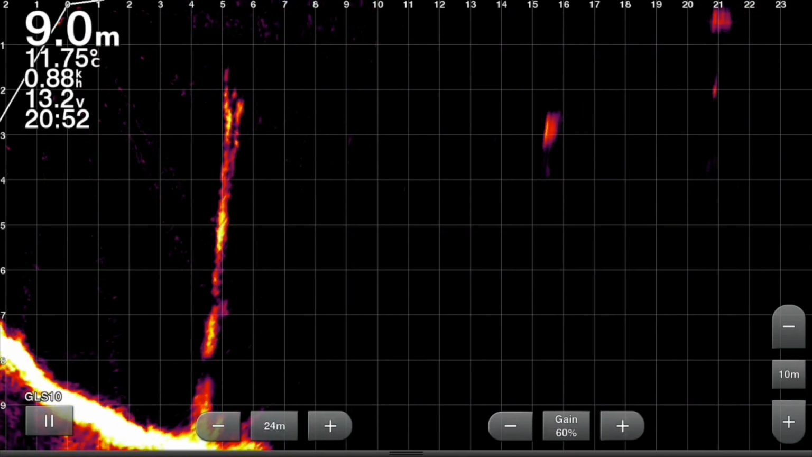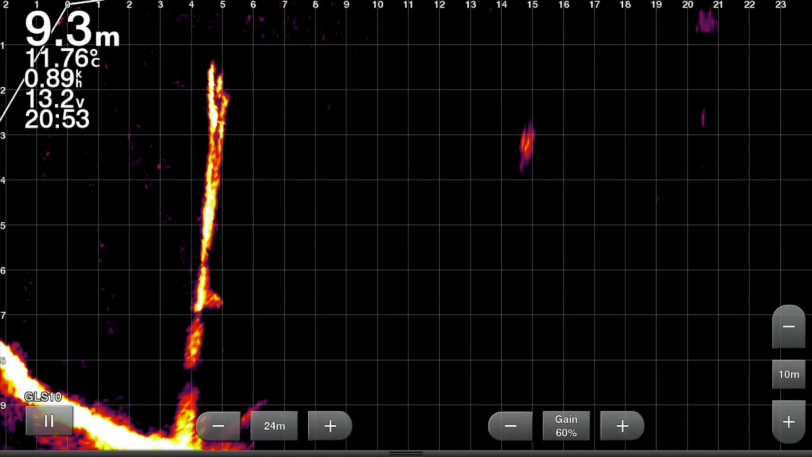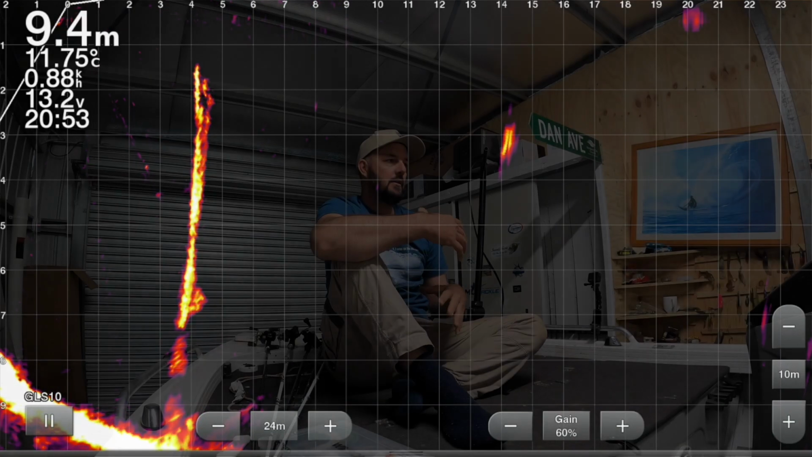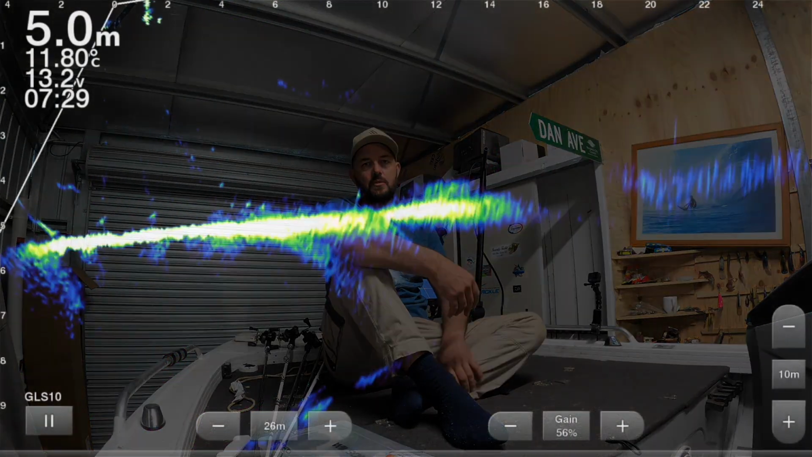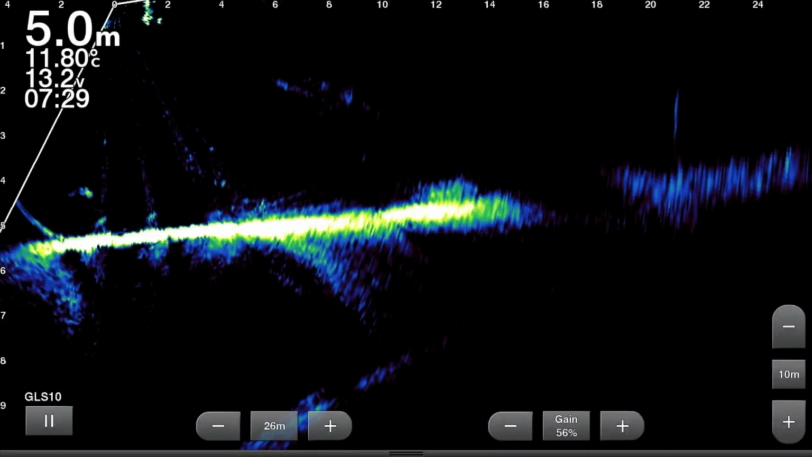And like I said, this is just my setup. This is only the way I do it. So far it's working pretty well for me. I might make some adjustments as I go along.